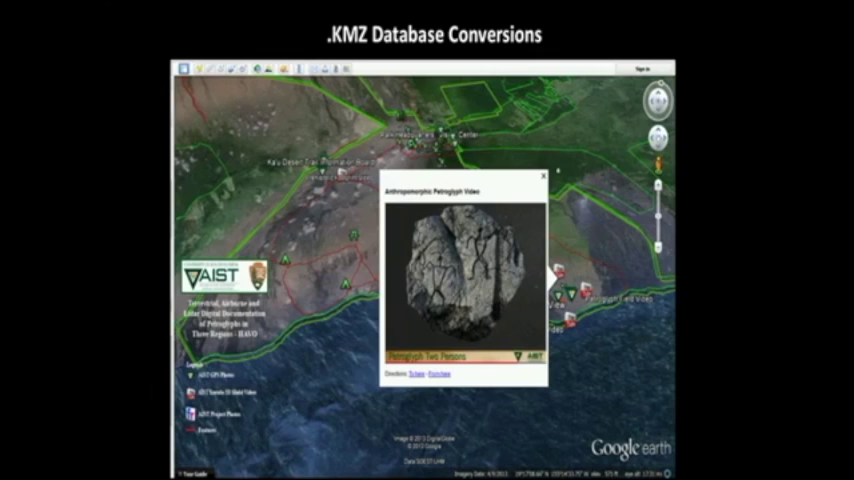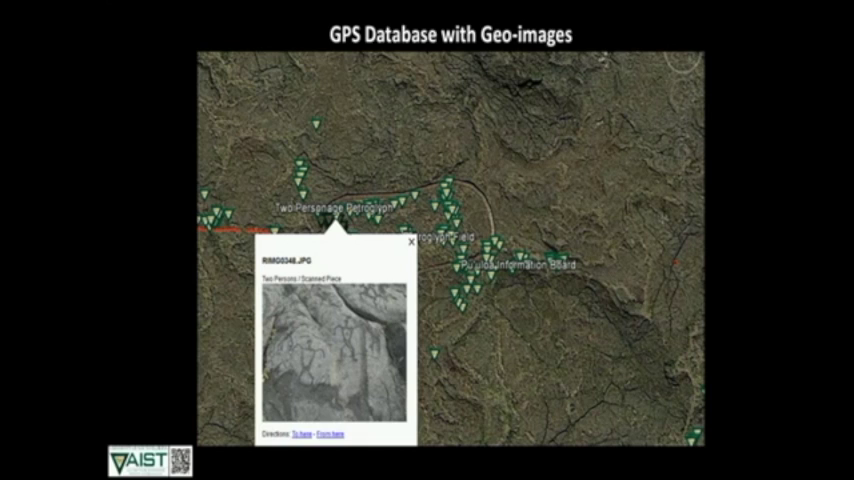So we can provide the same kinds of data layers as KMZs so that you can navigate with a Google Earth or Virtual Globe kind of platform. And we can also provide geo images for GPS imaging software packages, or in this case, we can lay it into a KMZ and provide all of these hot linked or tagged image positions available at a click of a mouse.